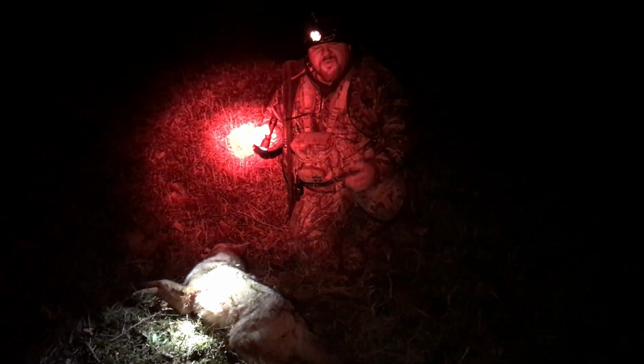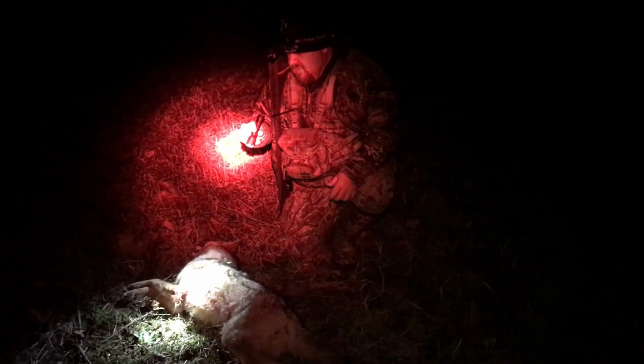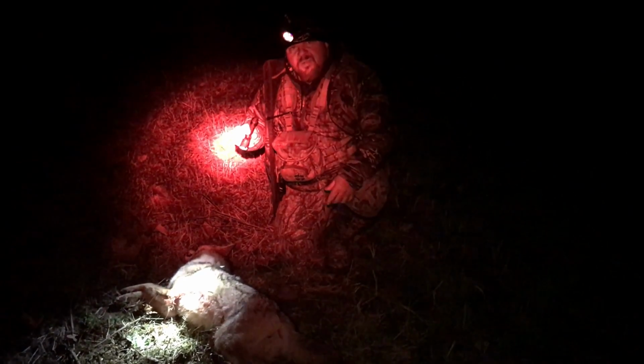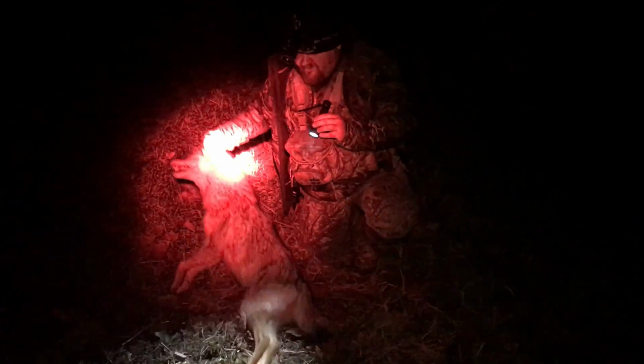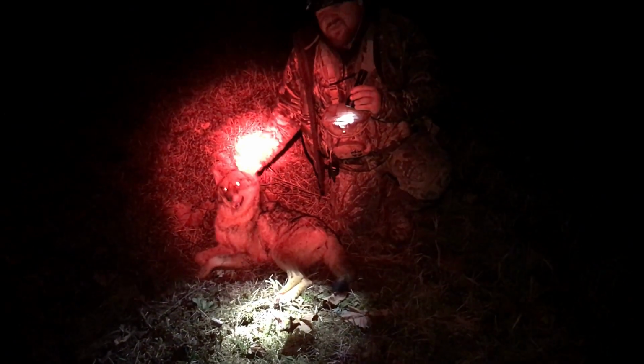I could have pulled the trigger, but I heard Jamie behind me running the camera. He said, just wait, just wait. So he took off on a little stride, and I think Mountain Man barked at him. He stopped, and I introduced him to the 17 WSM. You guys that are out there wondering how it does, it puts him down.